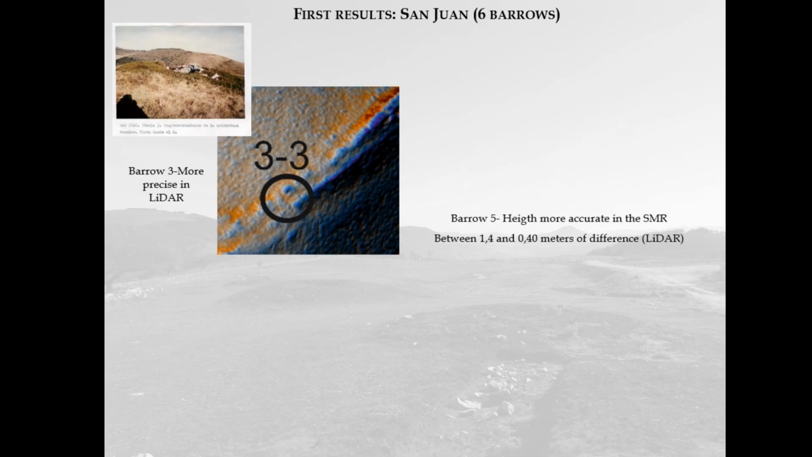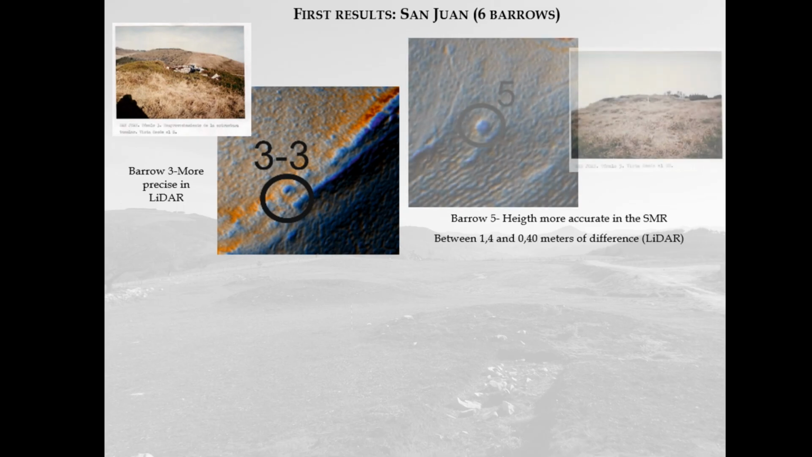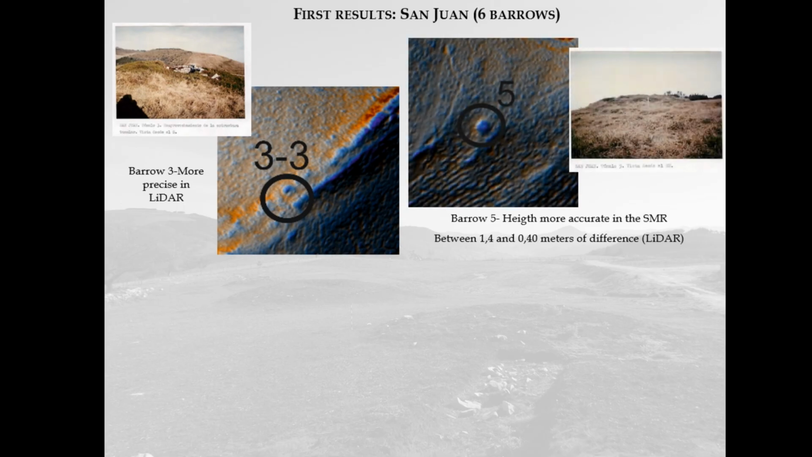In others, like barrow number 5 of La Cobertoria, the figure for the height is more accurate in the sites and monument records, although in this tumulus there are small differences between the different measurements, LiDAR and sites and monument record.